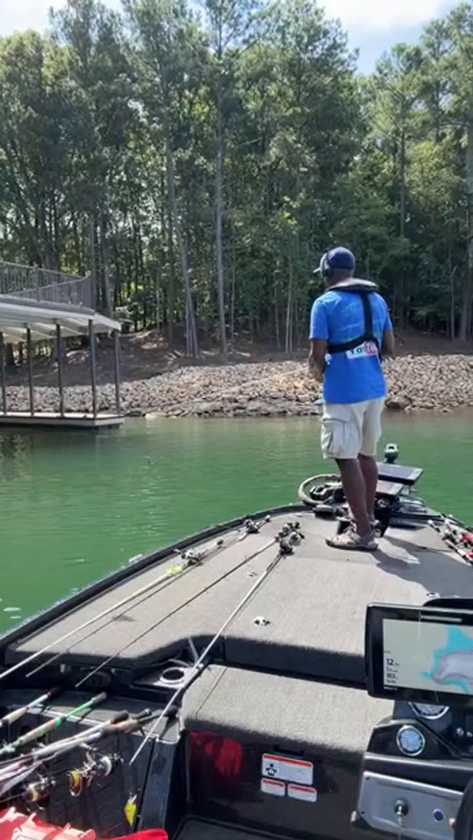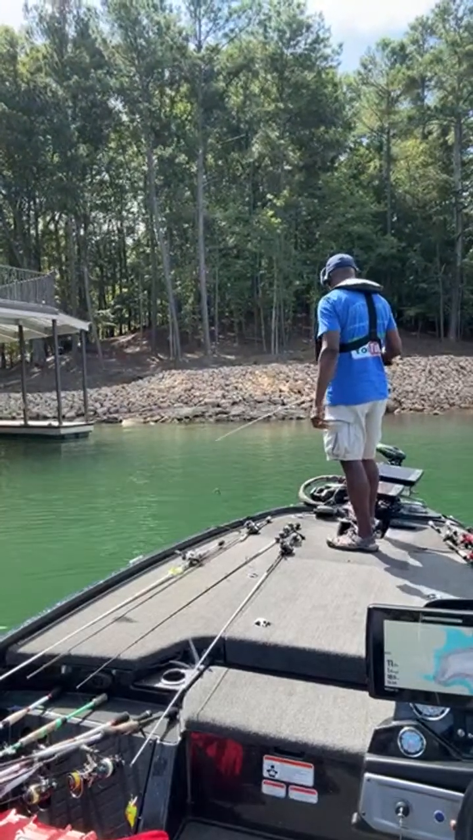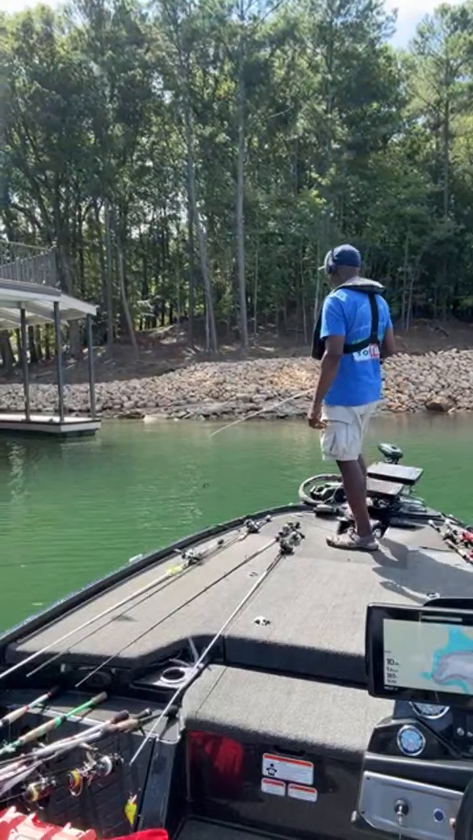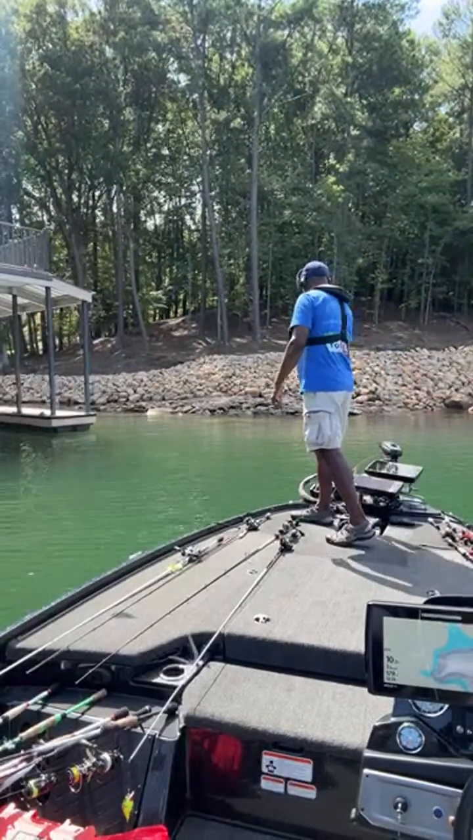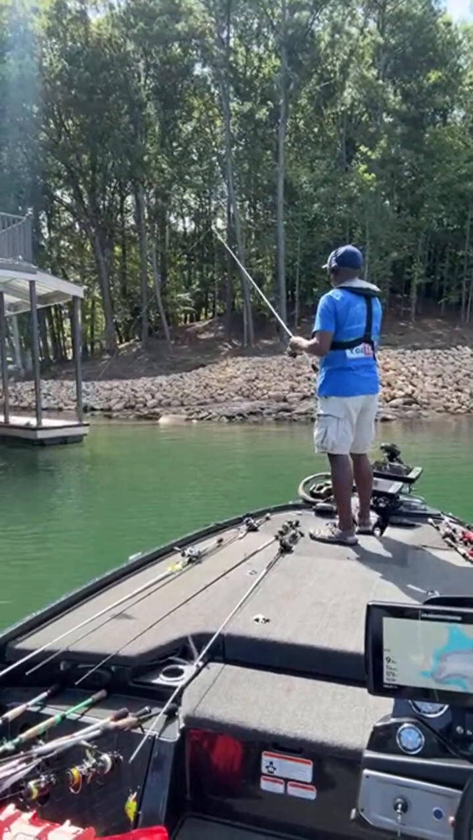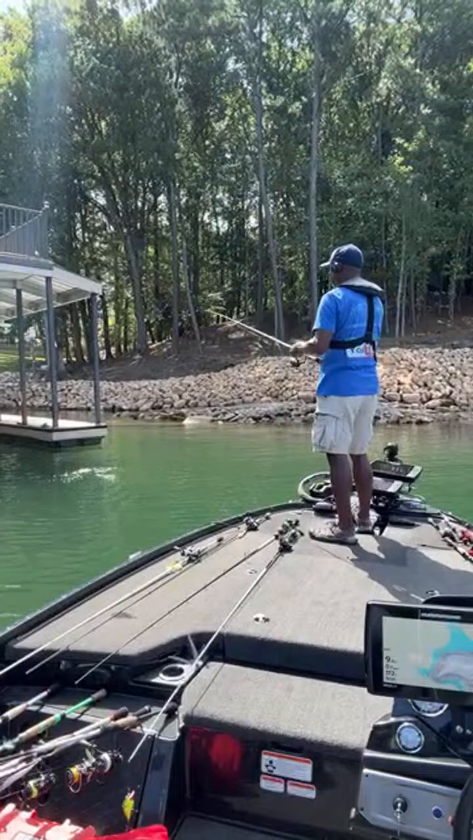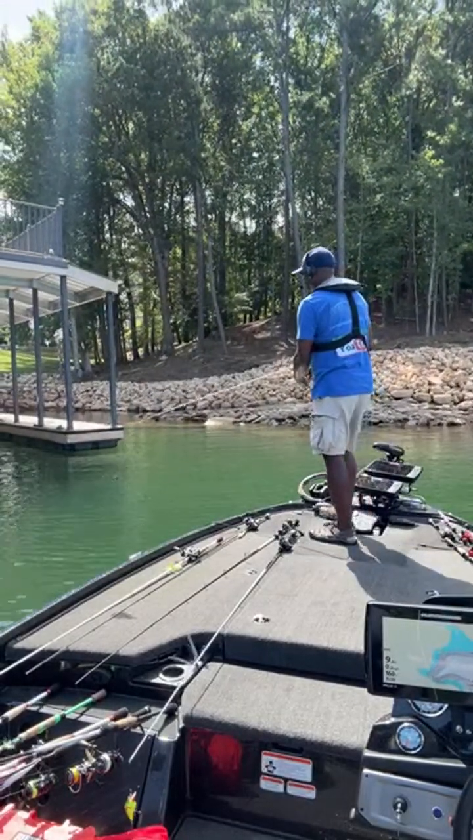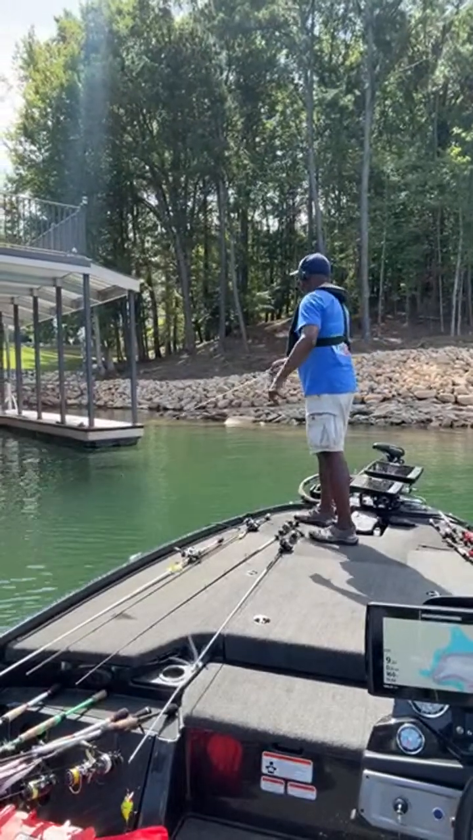All right, I'm coming up on a nice ledge. All right, this is a nice open dock, 8 feet of water. This is another decent candidate. But I want to skip this one all the way to the back and come down the edges of that one.